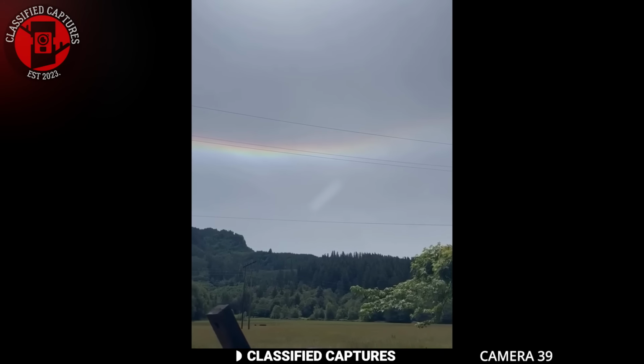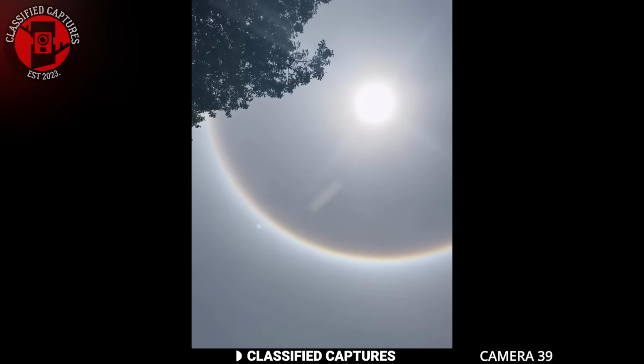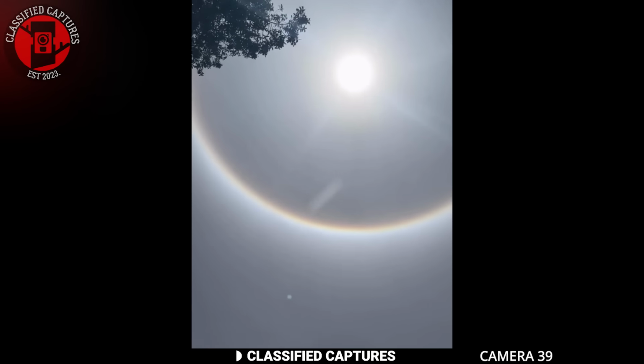So we just seen this, thought we'd share it with you guys. I've never seen anything like this in my life. It's a real vivid circle rainbow around the sun, but then there's a second rainbow.